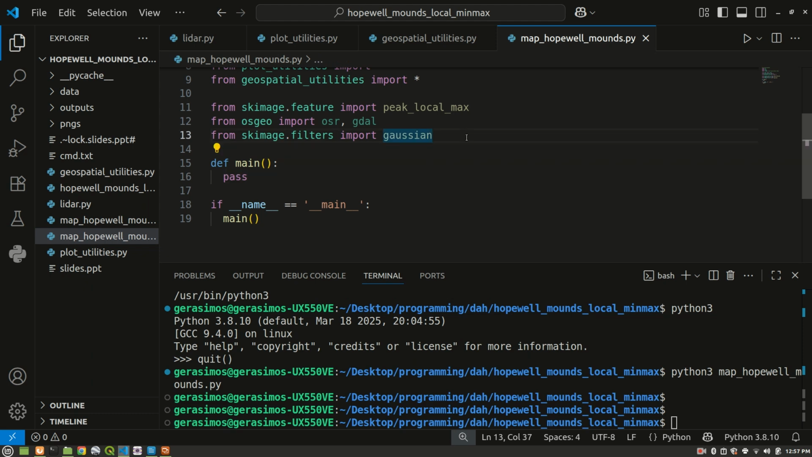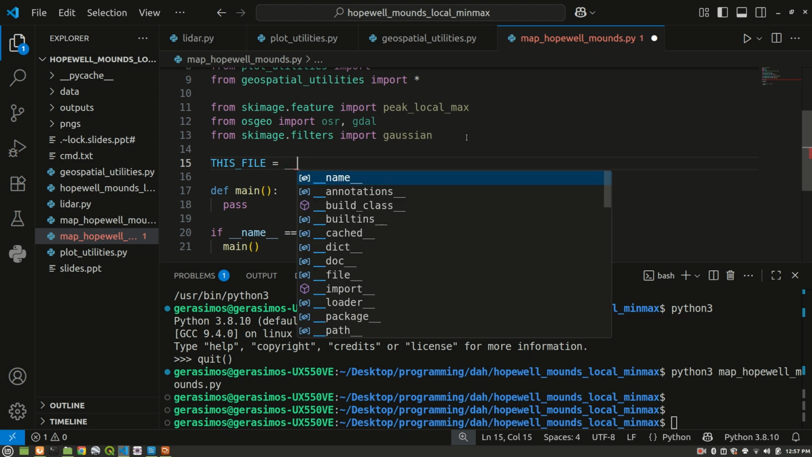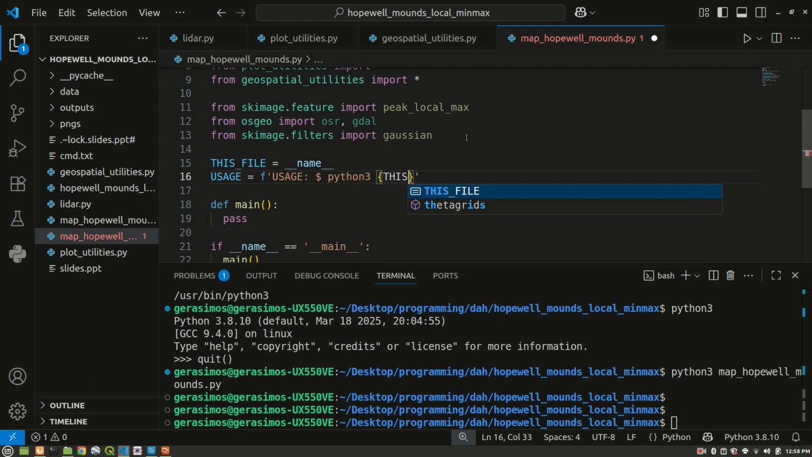One thing I forgot to do is, before the main method, we're going to want to define some constants. So we'll say that this file is equal to name. This is built into the Python script, the name itself, which is map Hopewell mounds.py. We're going to have a usage message here. We can just say, usage at the command line: python3, this file, and then we're going to pass in the name of the LiDAR file, which is a .laz file. Okay?